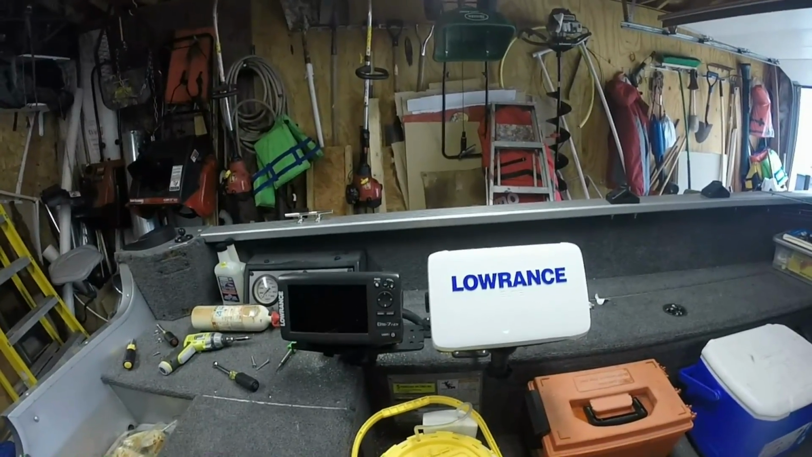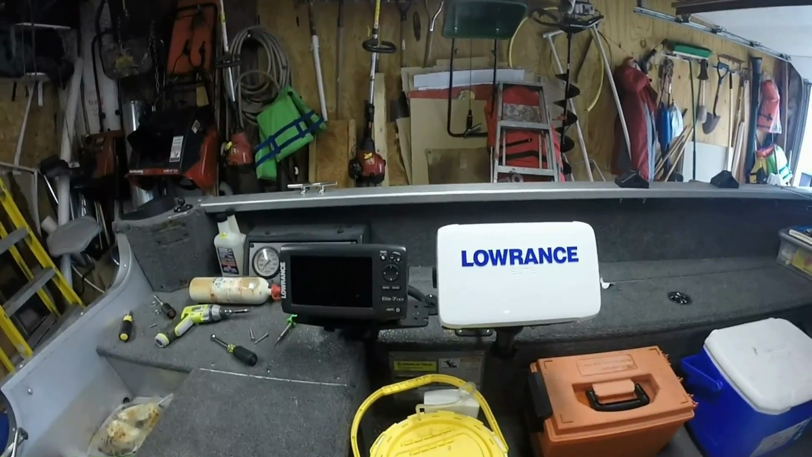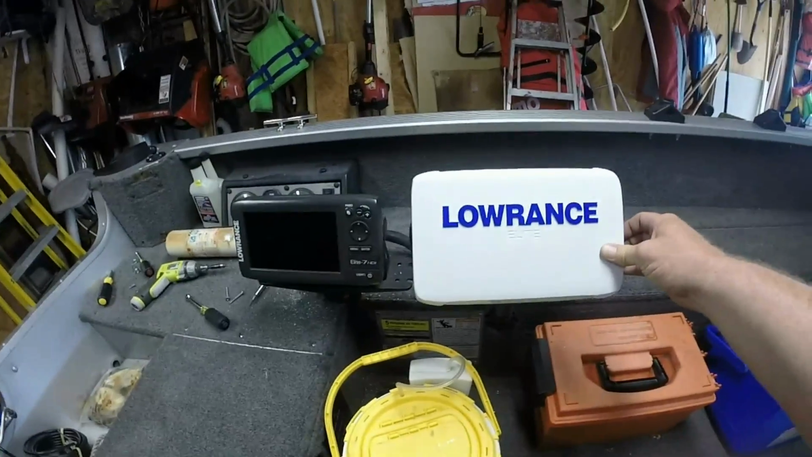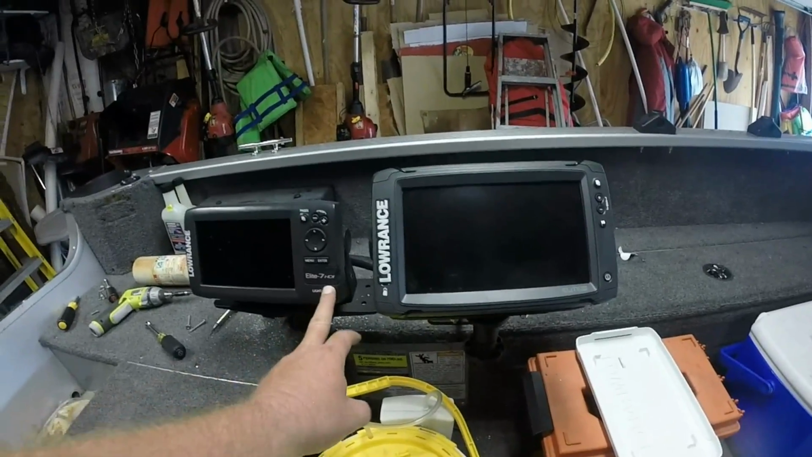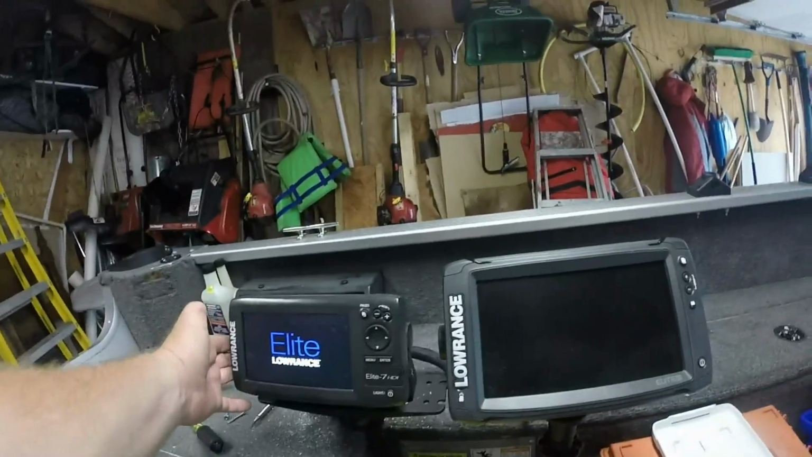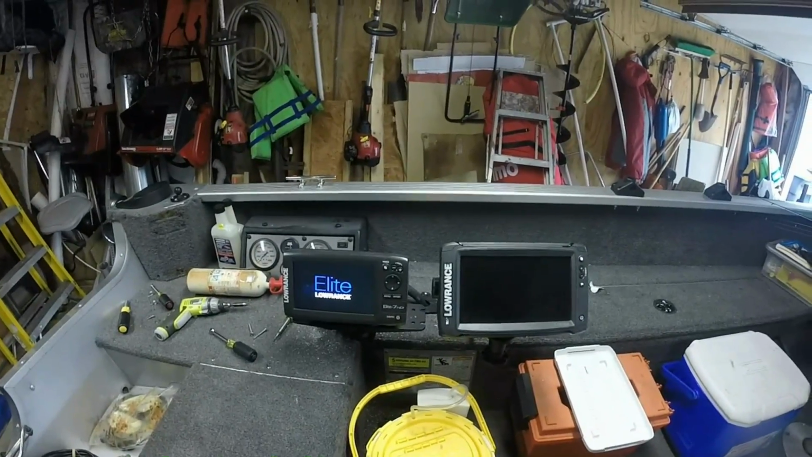Alright, couple hours into the job, I've got the new RAM mount installed. I've got the old RAM mount repositioned, well within reach of the driver. Nice and solidly mounted.